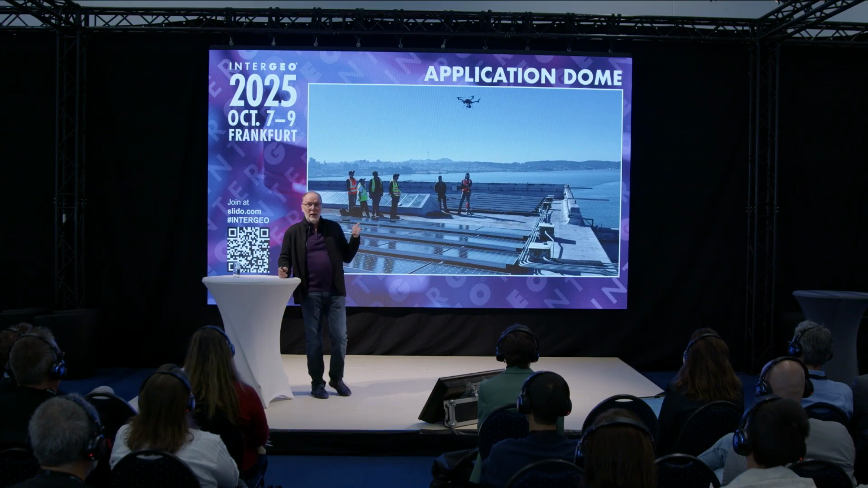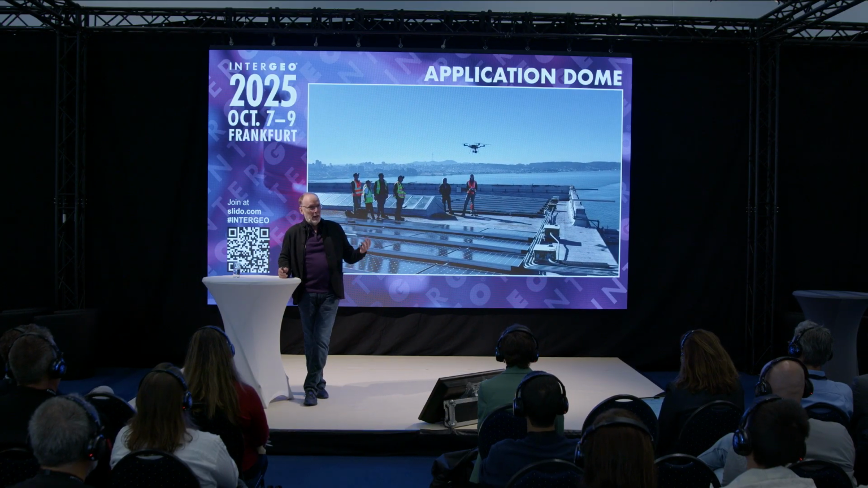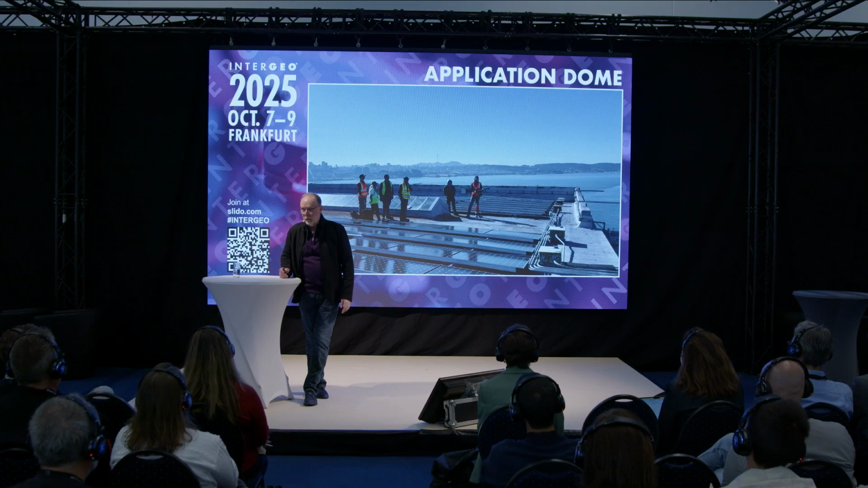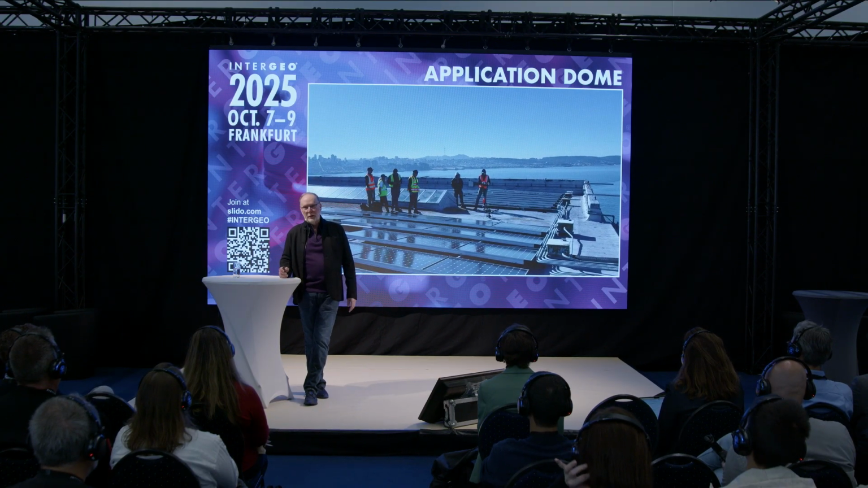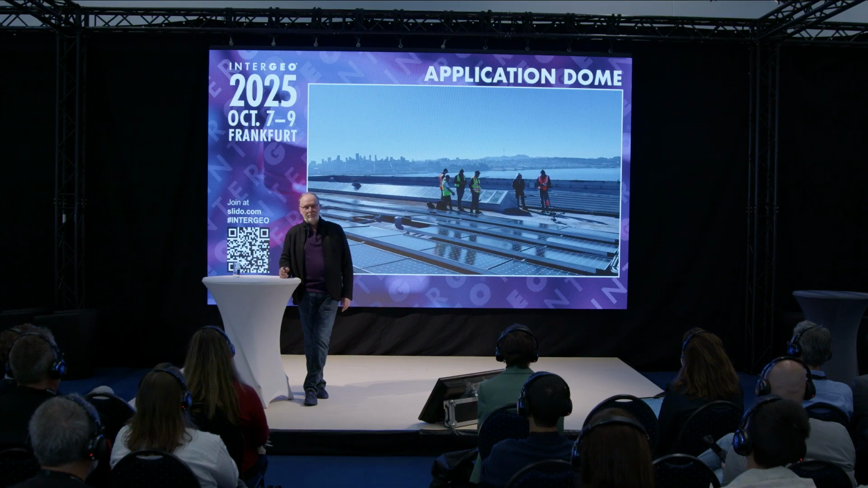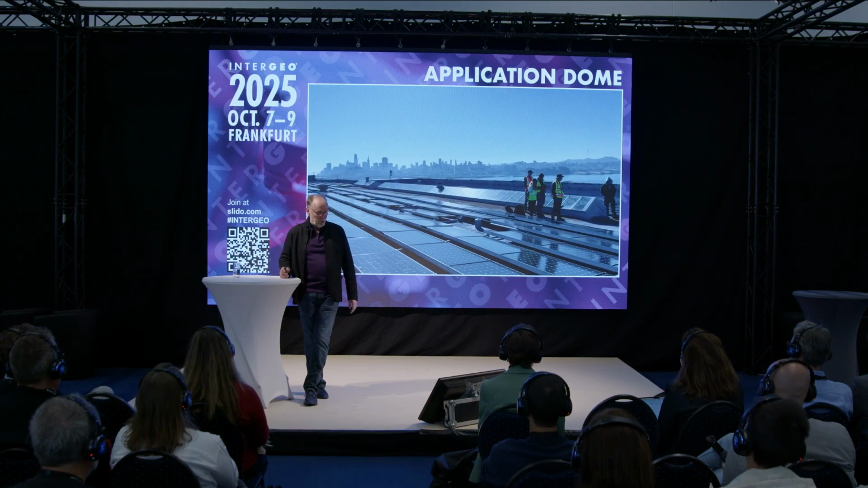This is the team from Esri with an Astro Max, a Sony A7R4 camera who flew the photogrammetry for us. And I'll show you that data. It's great. You'll see it in just a moment.